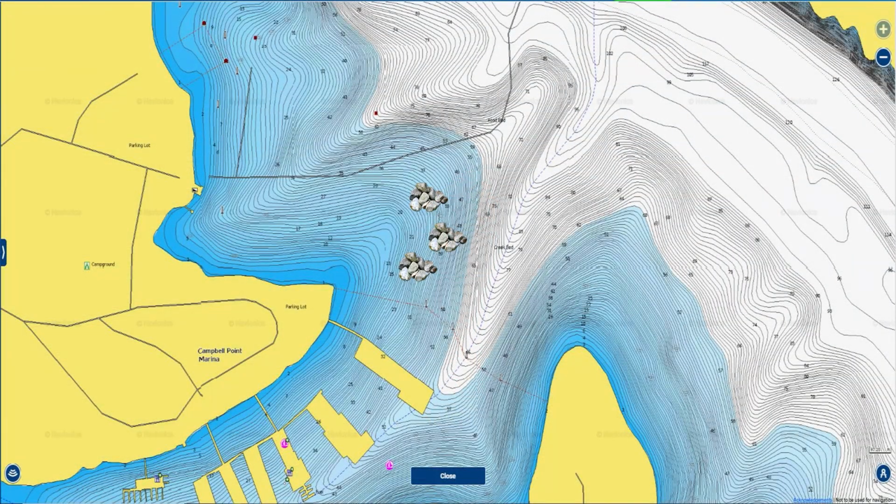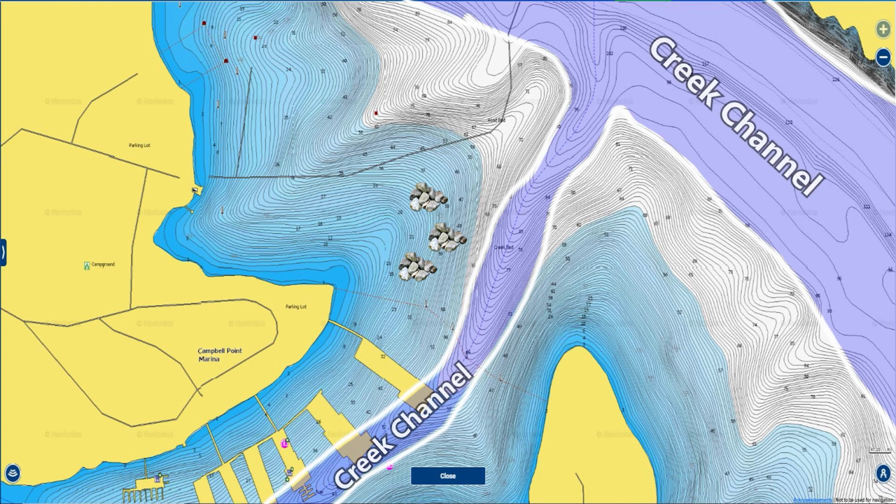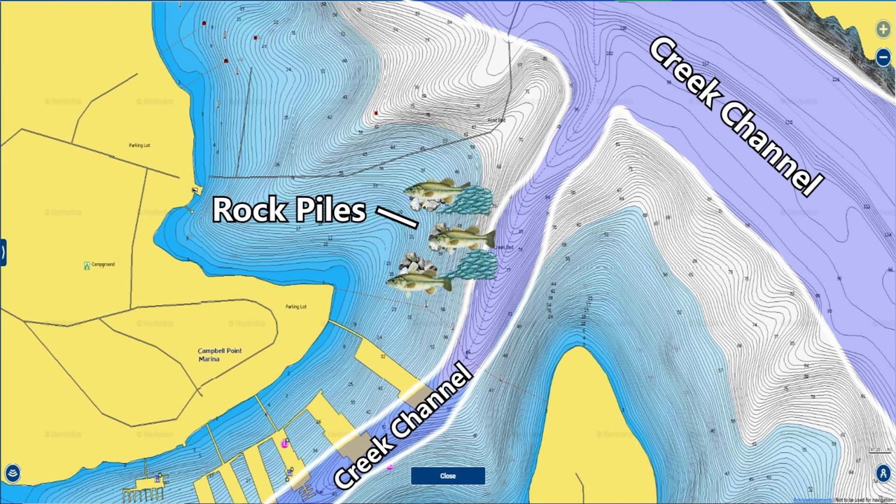So let's take a closer look at the area where I'm catching these fish. It's basically just a long, tapering offshore point that drops off on two sides into a deeper creek channel. And on top of these points, you have several game and fish rock piles that they've planted. I checked the rock piles as shallow as 15 feet of water and as deep as 45 feet of water, but I found the majority of the bait and the fish was in that 25 to 35 foot zone.